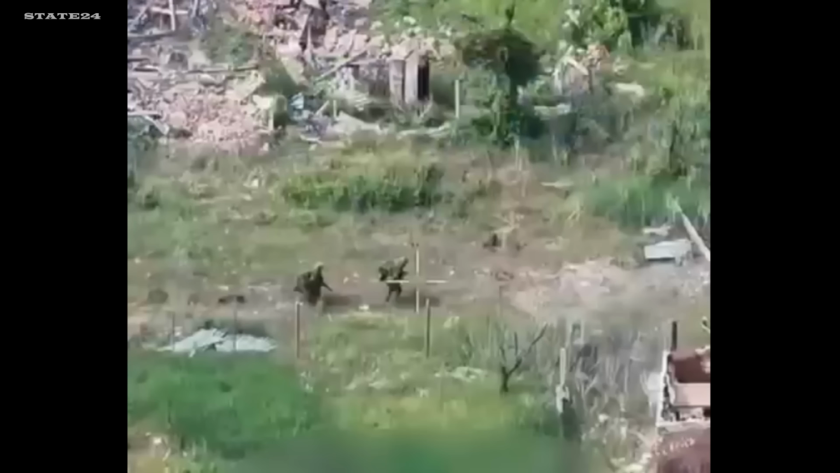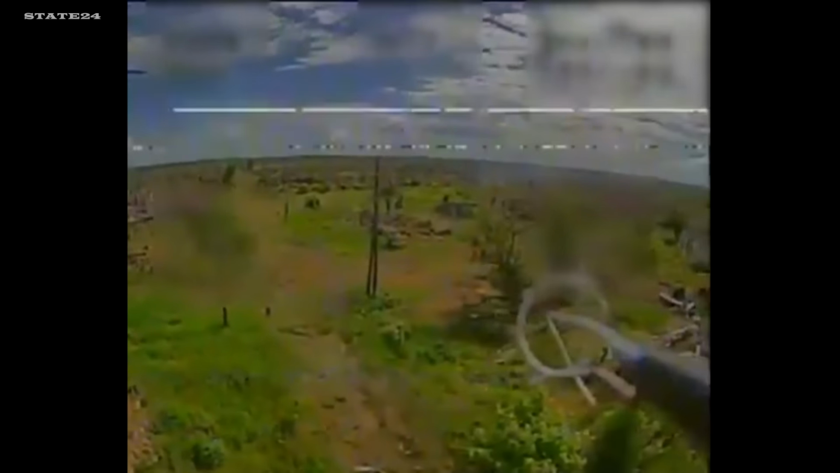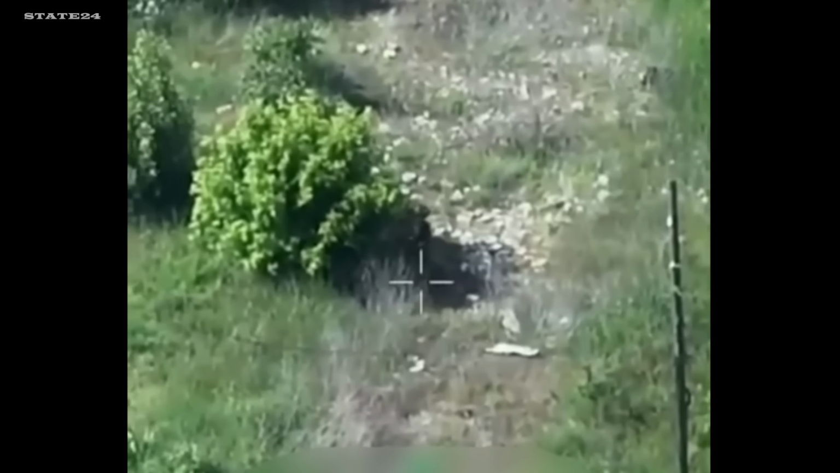Vovchansk direction. 2 Russian soldiers spotted. Warriors of Light Battalion FPV already closing in. First strike. 1 soldier doesn't make it, the other survives the initial blast. But instead of running, he walks calmly toward the nearest tree and shelters underneath it. Shock. Disorientation. Whatever it was, he didn't move fast enough. The second drone was already on its way.